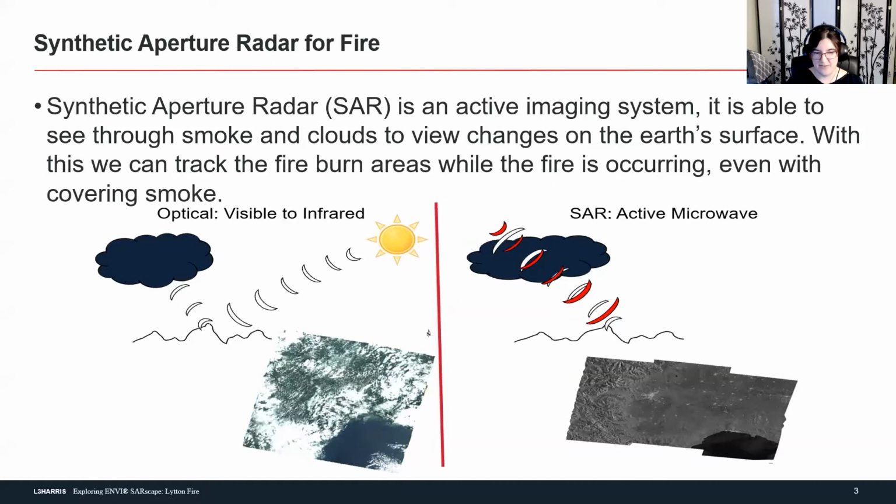When it comes to things like fires, or when I'm looking at flooding and storms, I pretty much always default to SAR, though I do default to SAR in most cases anyway at this point. So we can actually see what's happening on the ground surface through all of the smoke, or most of it, as we'll see later.